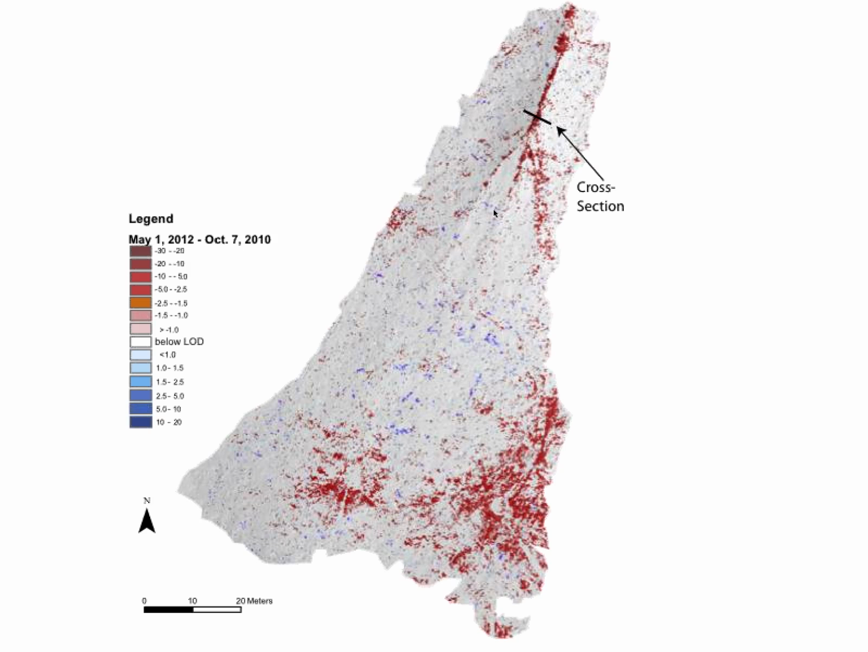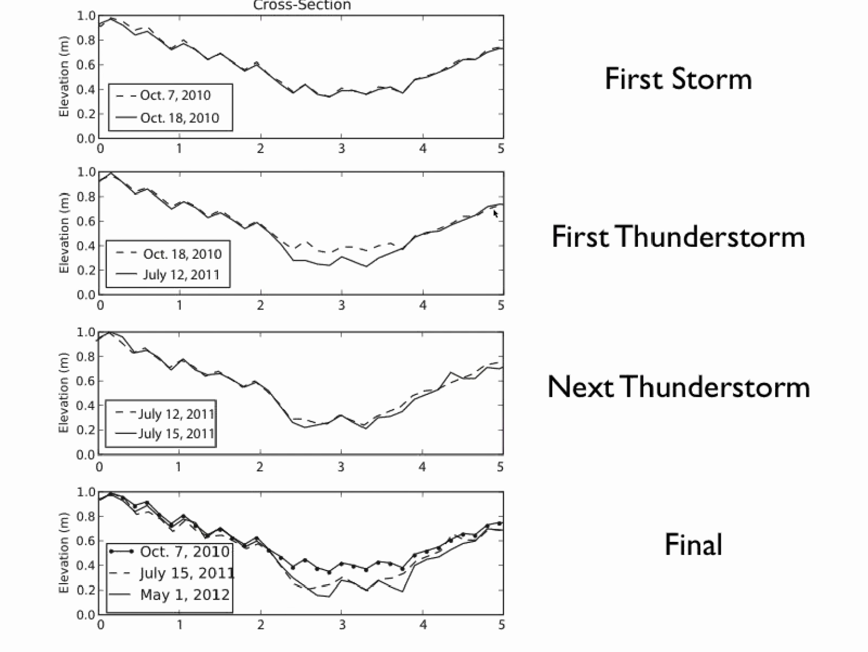Let me show you some of the results and some of the things we actually learned from this. So let's just take a look at a cross-section. We're going to just focus in on this cross-section here. So at the very top of the screen, what you can see is the first 2 scans of that cross-section, and there was a little rainstorm, but essentially pretty much nothing happened at that cross-section.